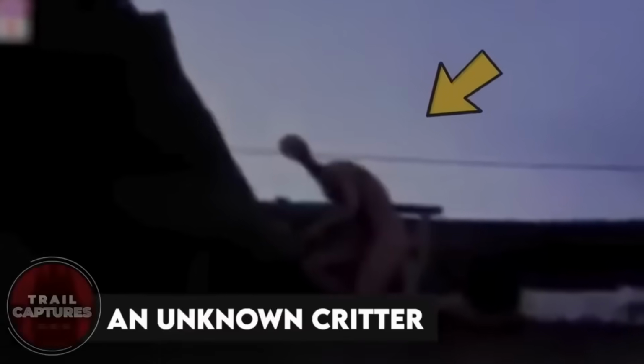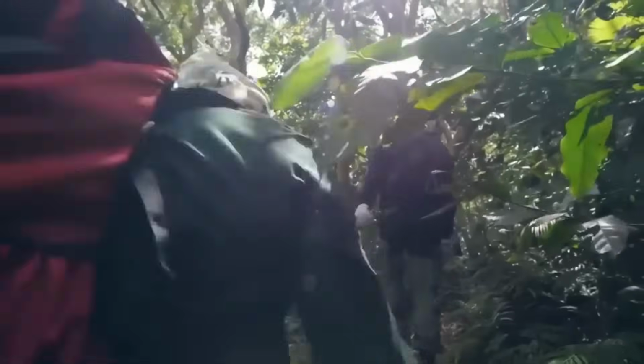An unknown critter. Some friends thought it'd be a good idea to go check out an abandoned house, which was also famous for being haunted. Upon going inside, they examined everything, including the pool area and other areas, when they heard creepy noises. As the camera moved towards the direction of the voices, a weird creature came into view, half sitting on the roof. As soon as it spotted the guys, it moved onto the roof, and that's when the men ran out of the house, and the video ended.